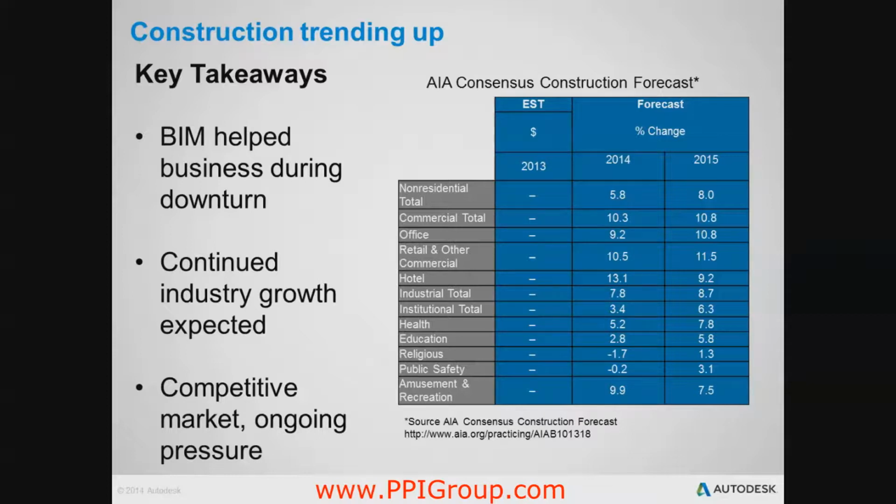So although construction spending is increasing, competition remains stiff and firms are under pressure to deliver projects faster and cheaper, which makes this a very interesting time for the construction industry, a time when innovation may well hold the key to a company's success.